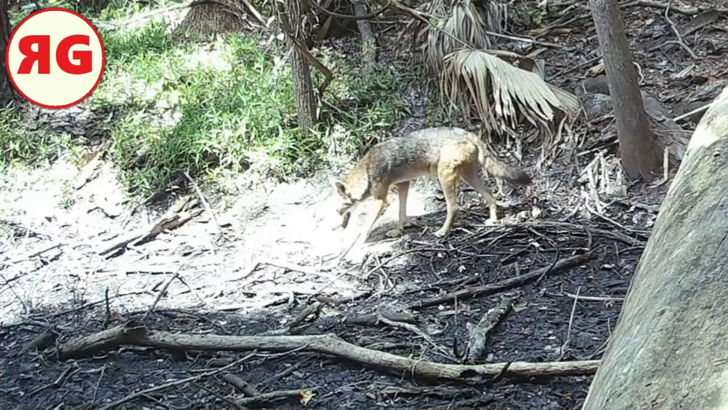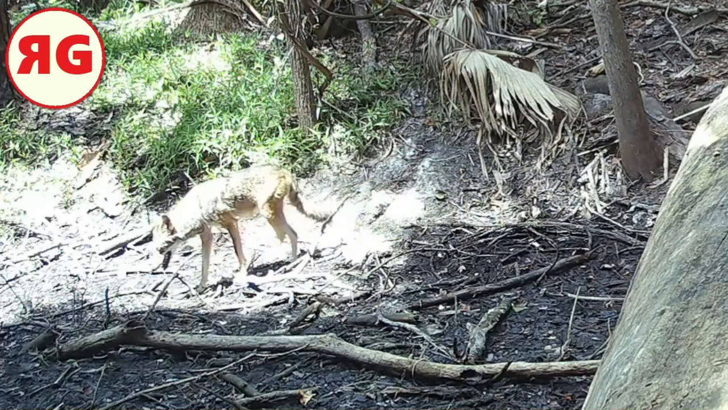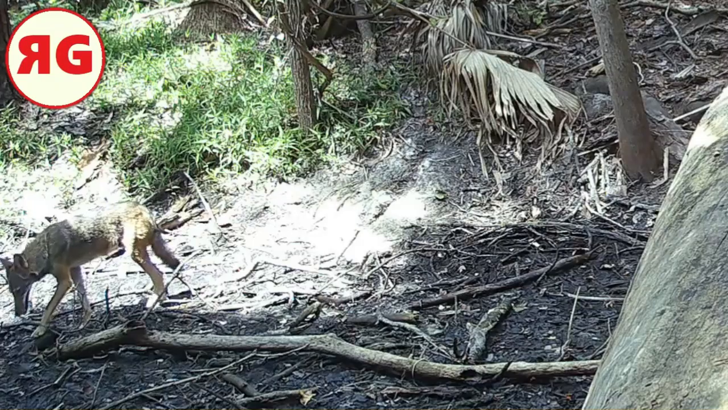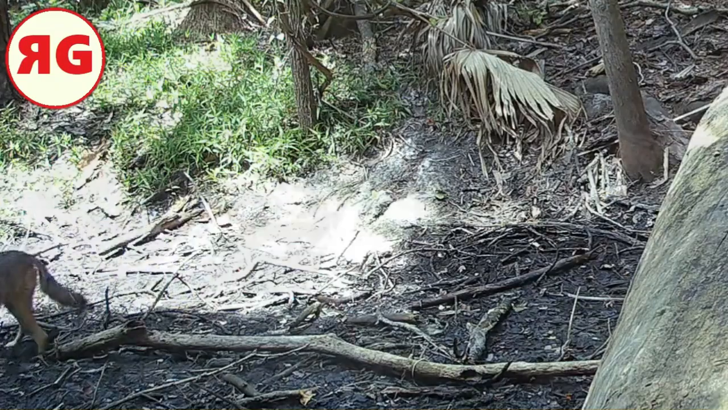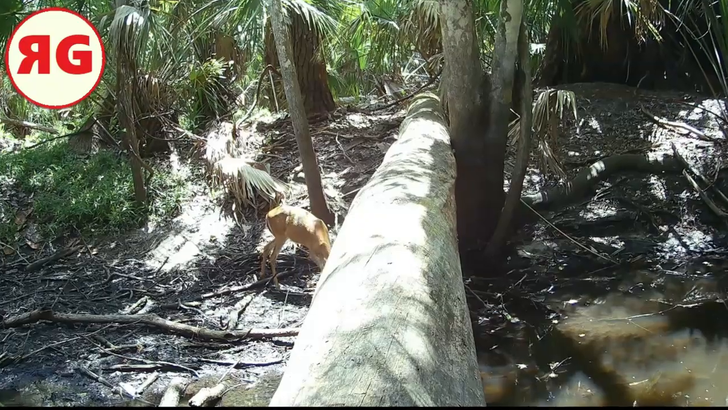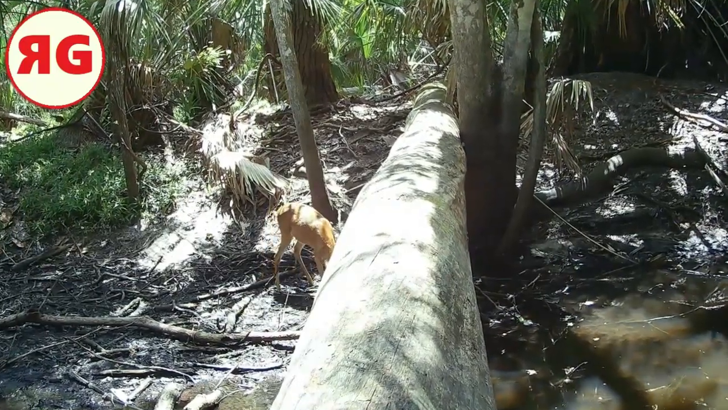There's a coyote cruising by. Yeah, you see where that coyote's headed? You could just about step across the water there. It's just so, the level is low, and it's just not a lot of it there.